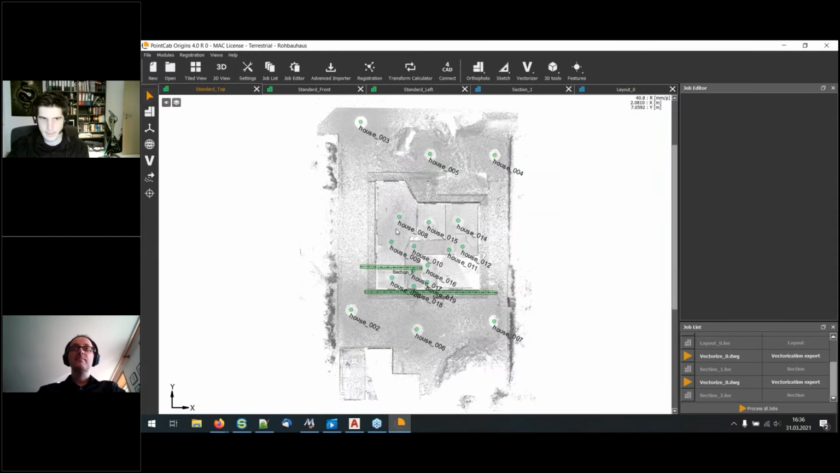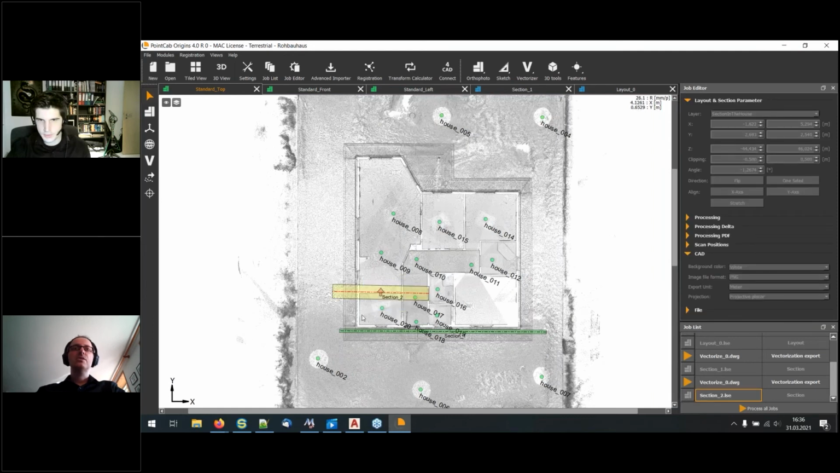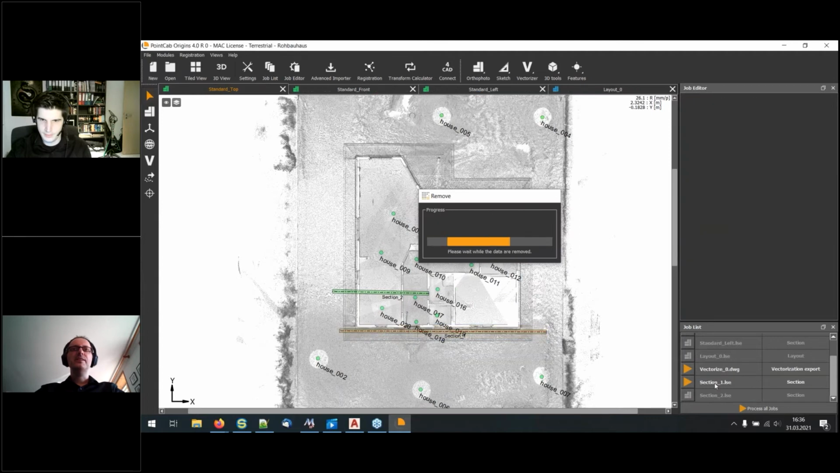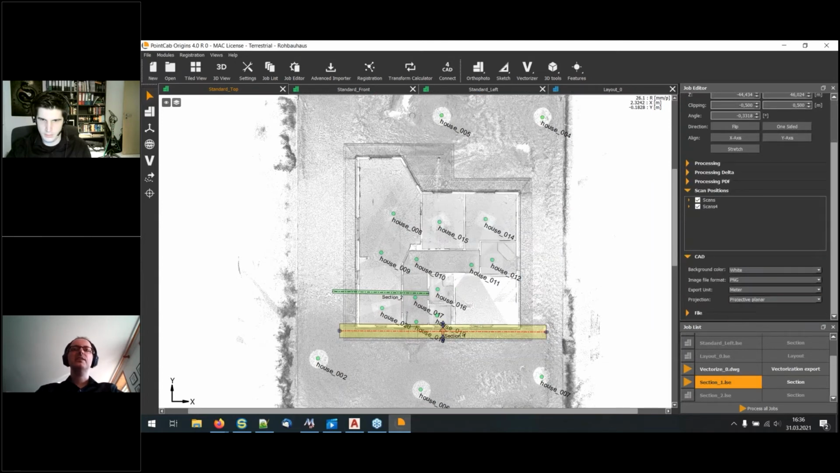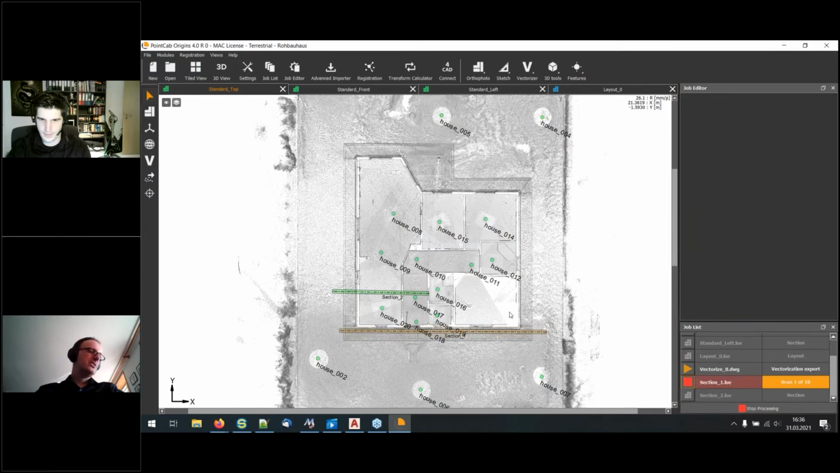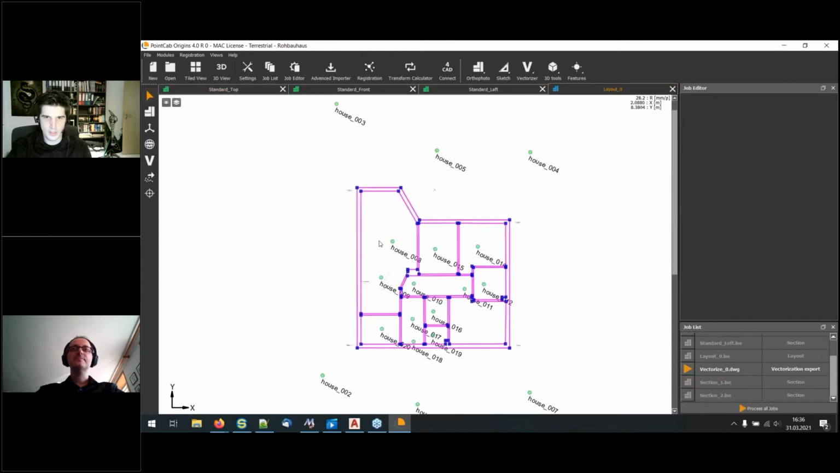And of course, if I now, for example, short question, the vectorizers, can we see this in different colors then? That we have different colors for the layers? Great question. Yes, of course.